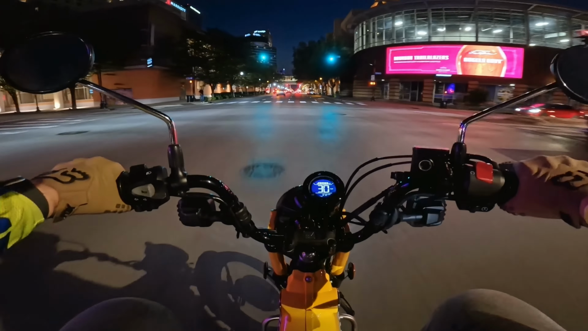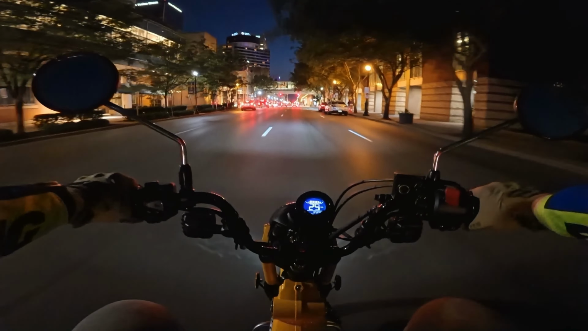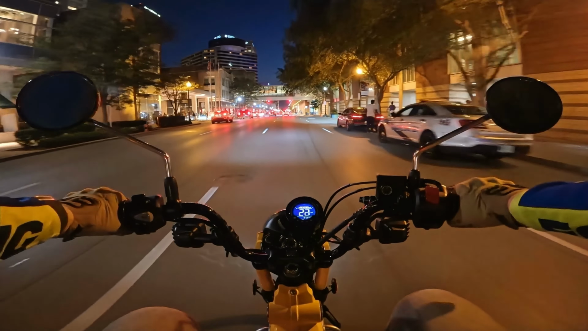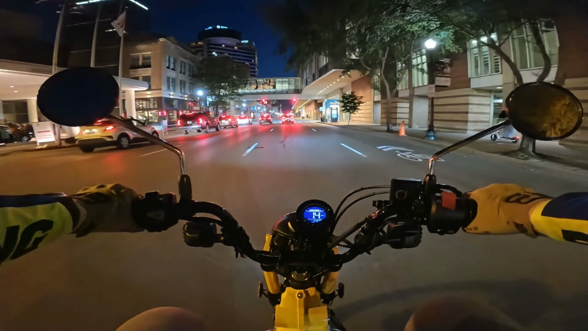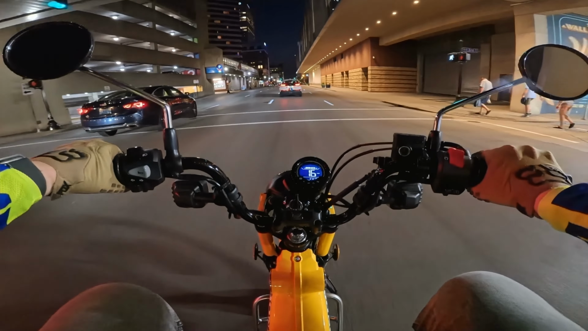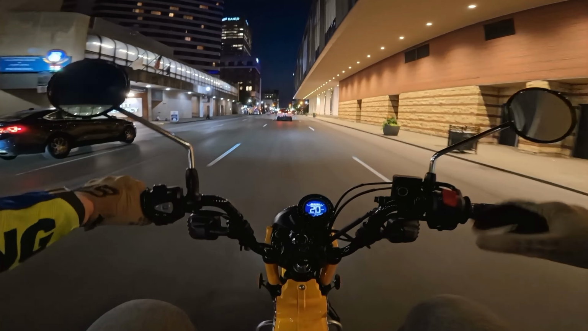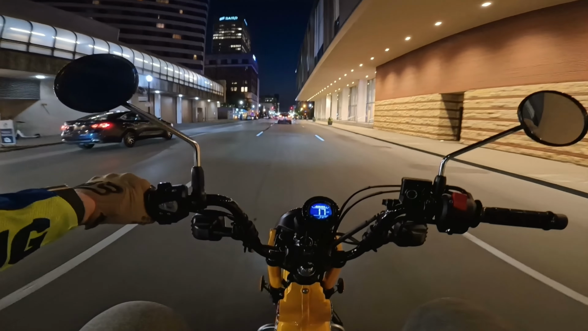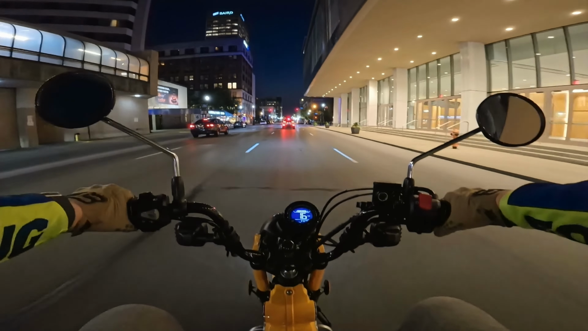This is just crossing 2nd Street, approaching 3rd Street. And Main Street is traditionally where you would think of downtown Louisville, because that's where all the big buildings are, and that's a few blocks to the right, but I decided to go a different way this evening.